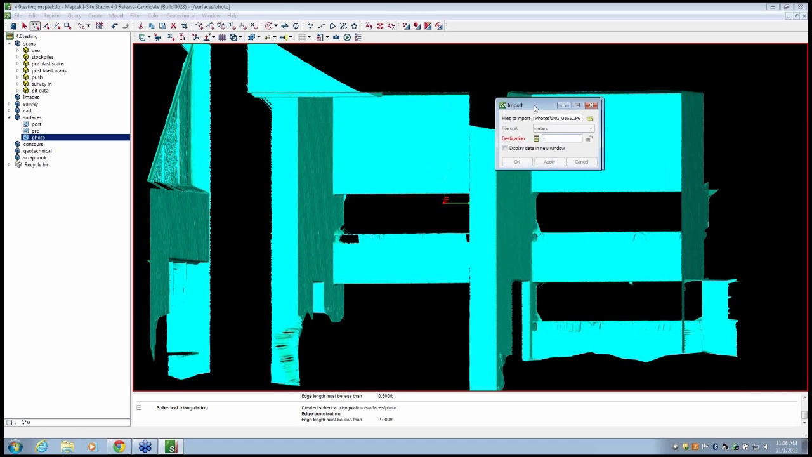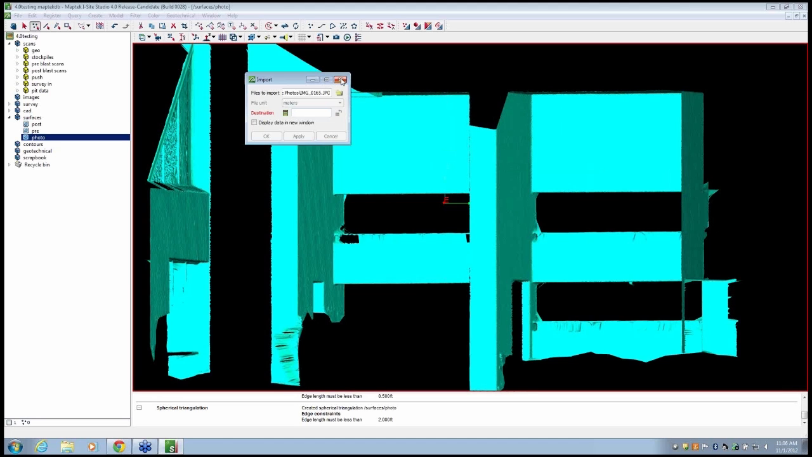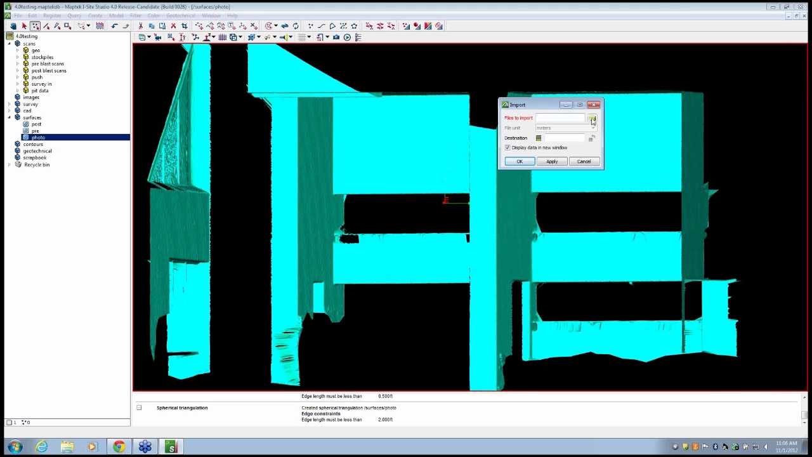Let's see here. Let me try to re-import that. My computer's running a little bit slow this morning.